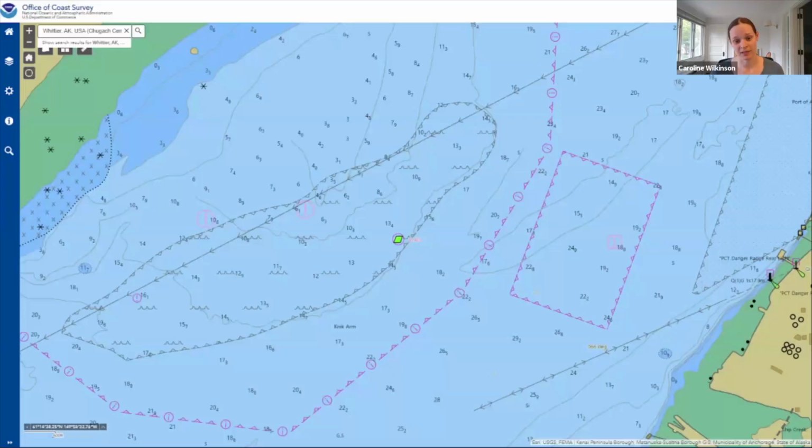So this is what our product ends up looking like. Nautical charts are no longer produced on paper. I'll talk a little more about that in a second. But we now have this electronic product, an ENC, or an electronic navigational chart.